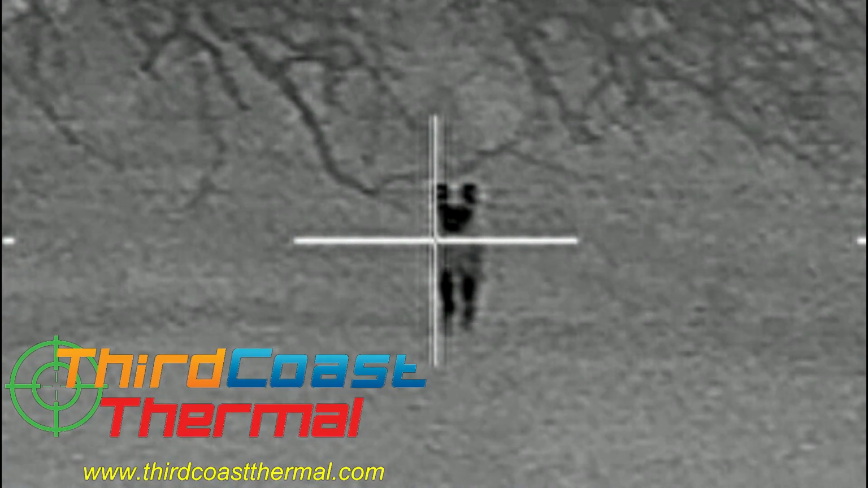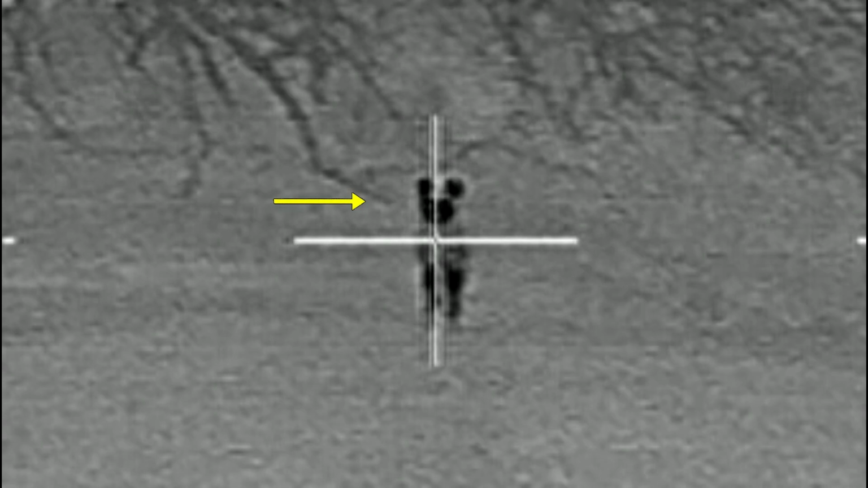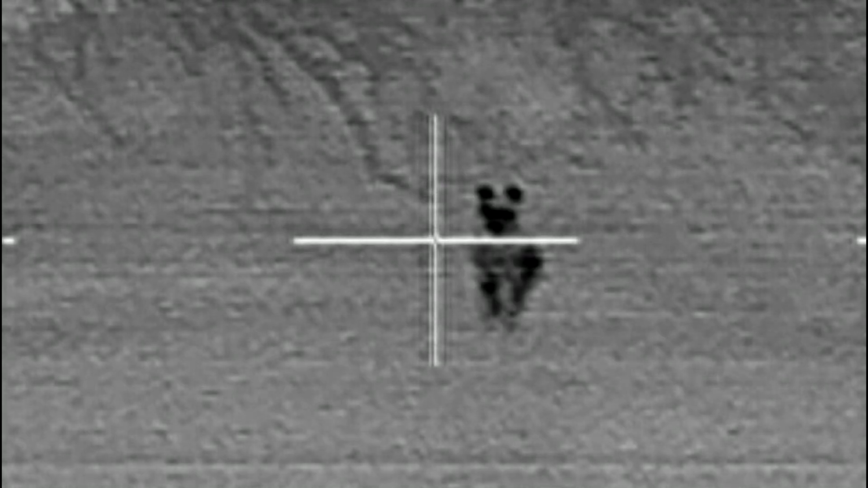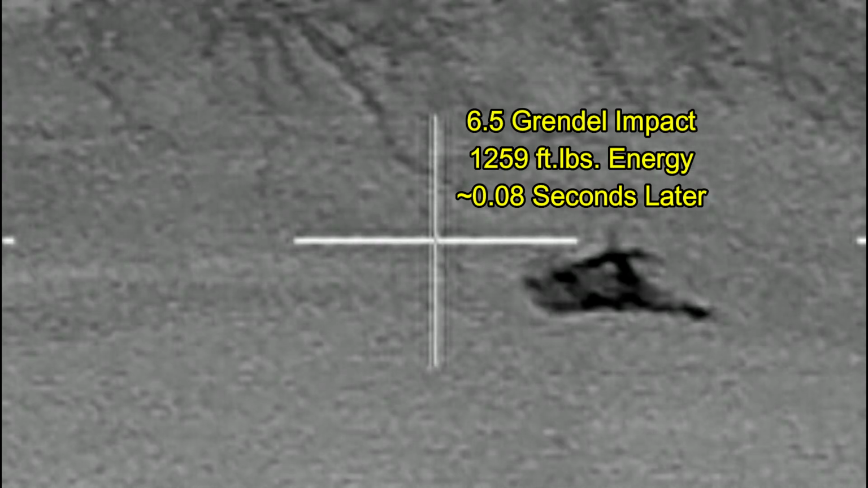And slowing down the video, looking at the shot that I made, I'm aiming in the chest, but Ben is actually going to shoot first, and his bullet's about 500 feet per second faster. It's going to impact first, and here I've frozen the image. If you take a look at the tip of this branch and use it as a reference, you can see where the head dips and then comes back up again with my shot. So that is apparently how my shot that was aimed at the chest ended up impacting just above the left eye.